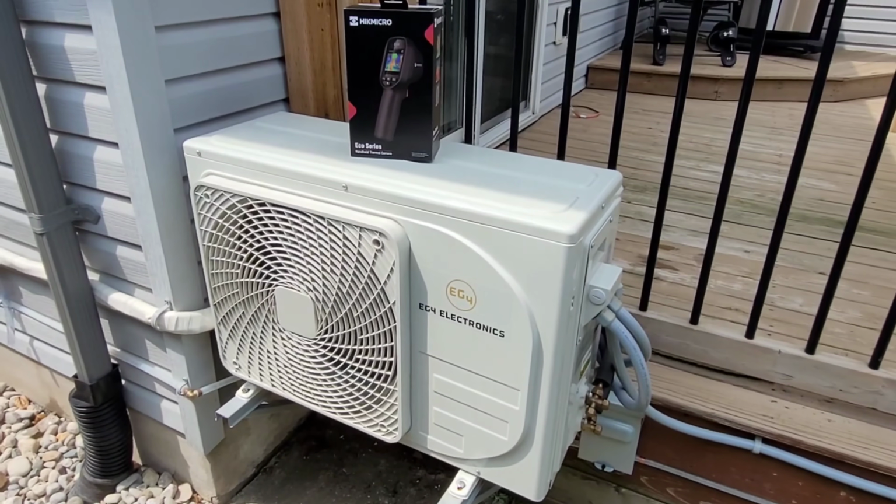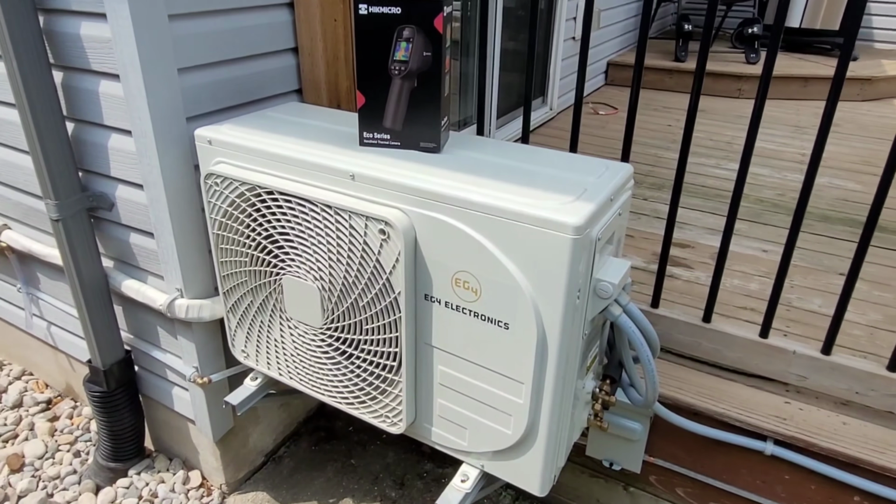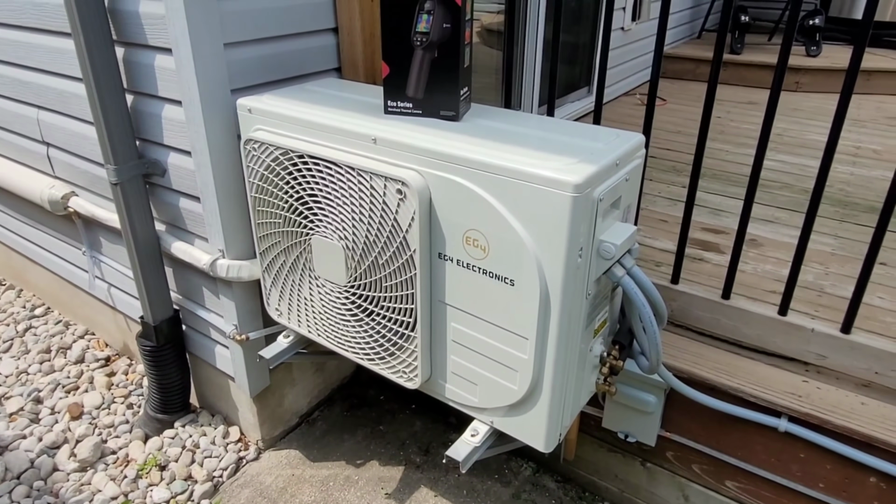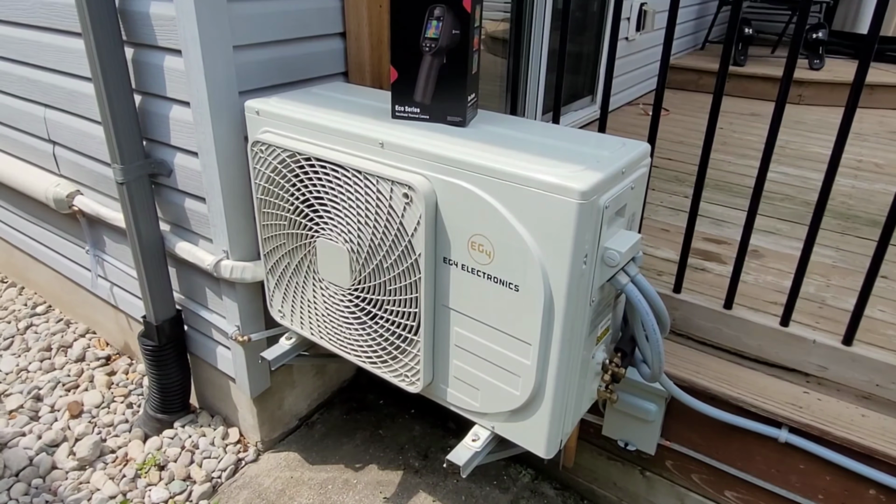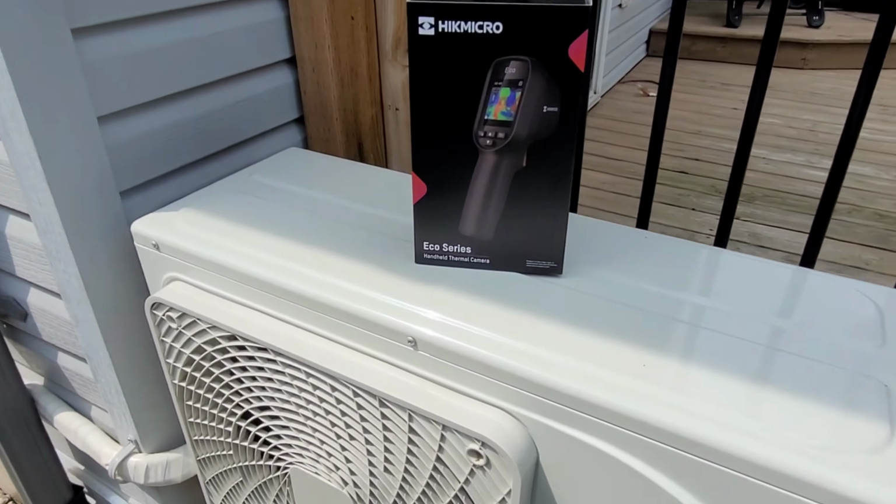If you watched my video from a couple weeks ago, we ran this solar air conditioner off of a little portable power station I had built. Just a 100 amp hour battery, simple inverter, nice little setup. And I was saying in the video, I wish I had a thermal imaging camera so I could show you how cool the battery was staying, how well everything was doing. And obviously the people at Hikmicro were listening because they offered to send this guy out.